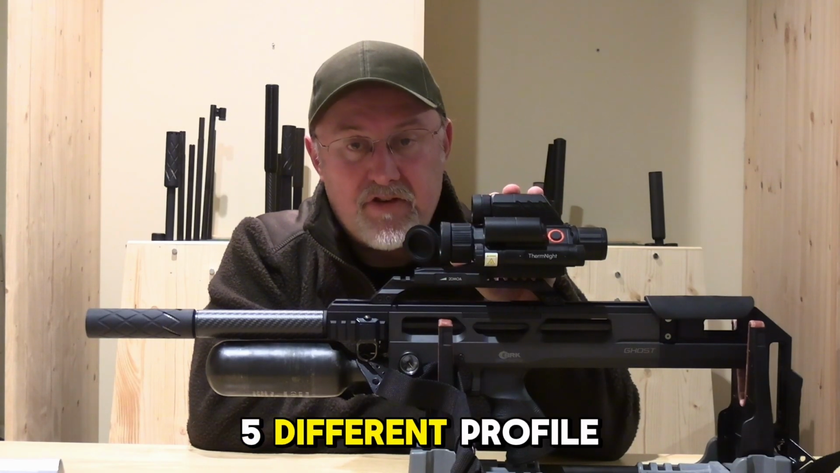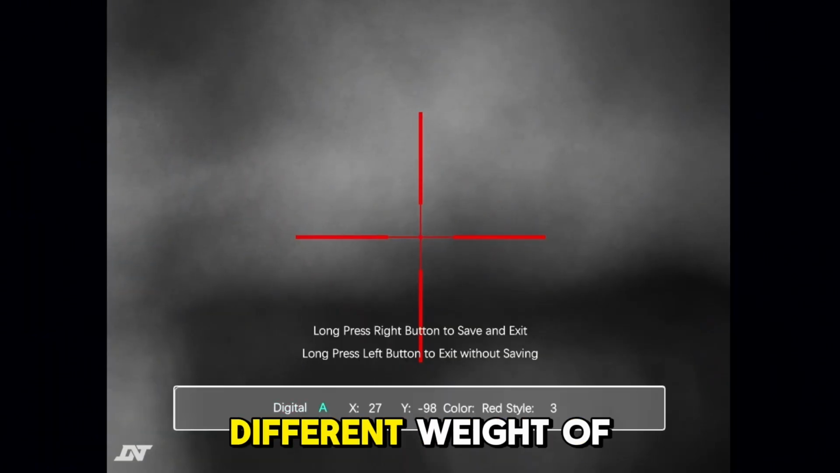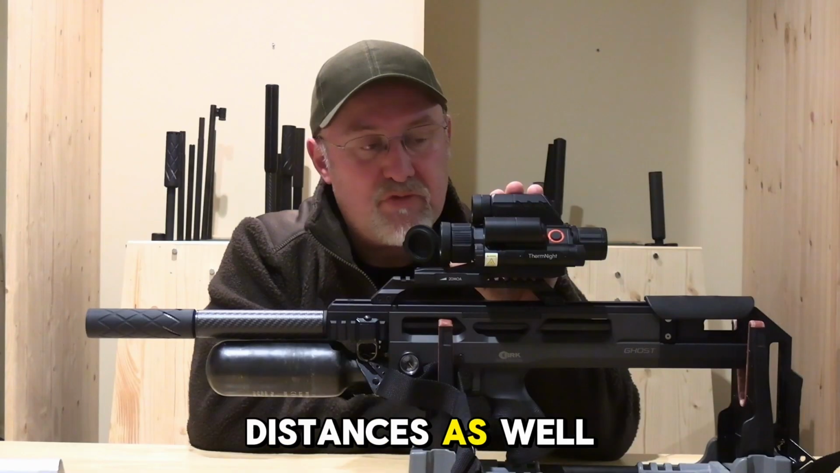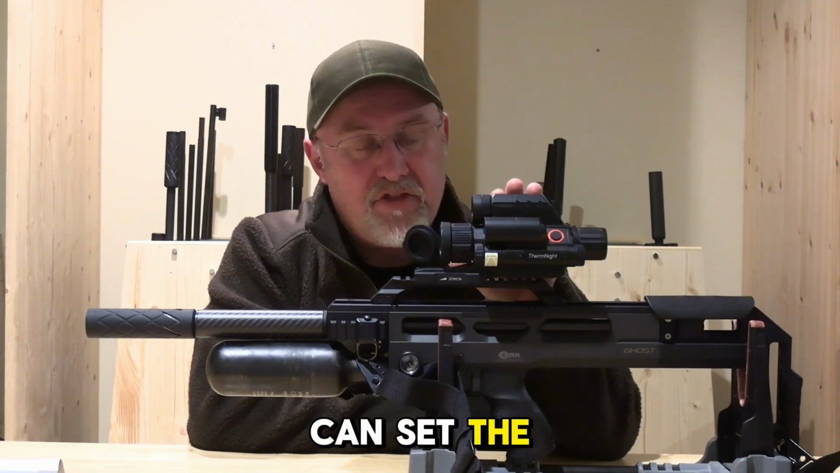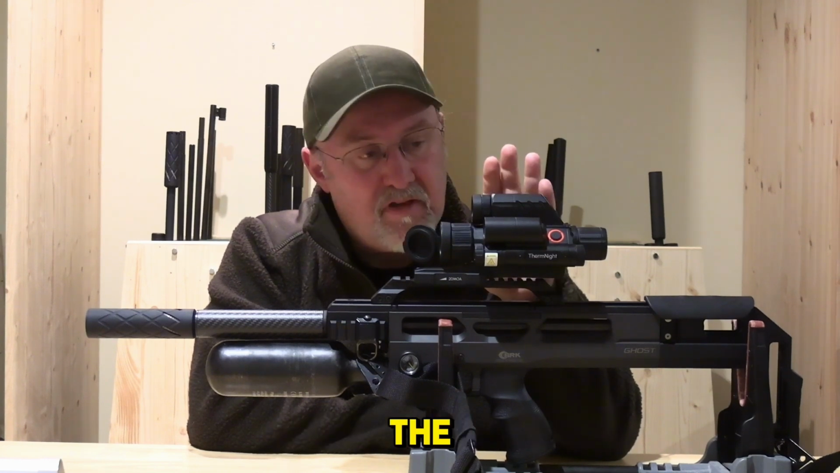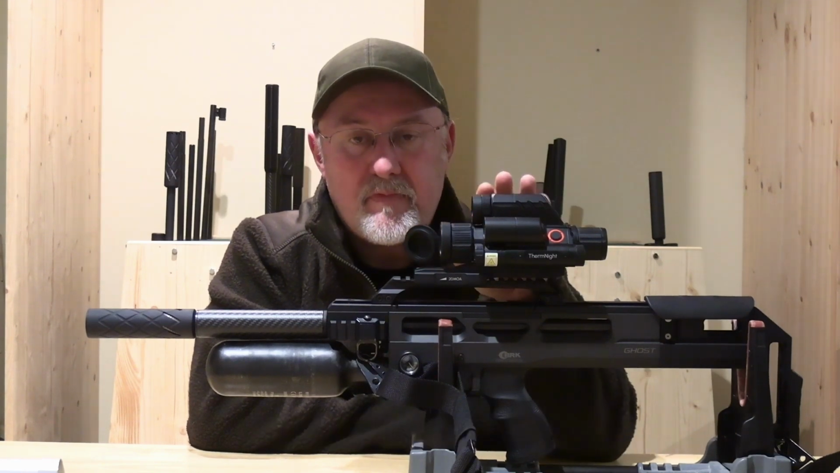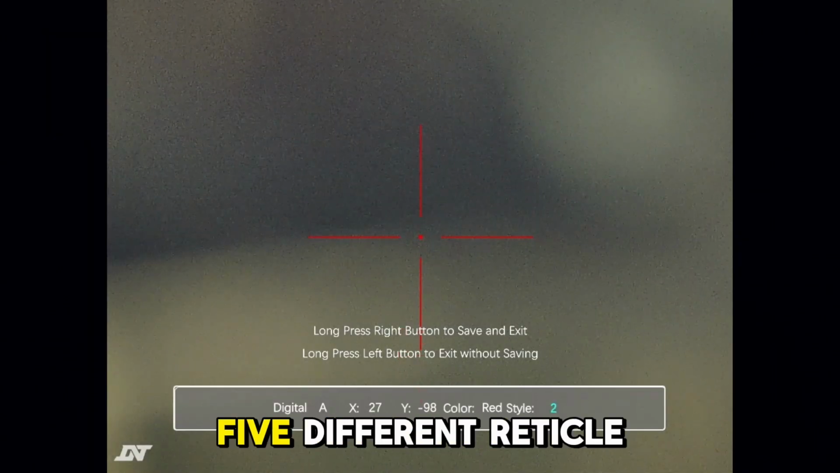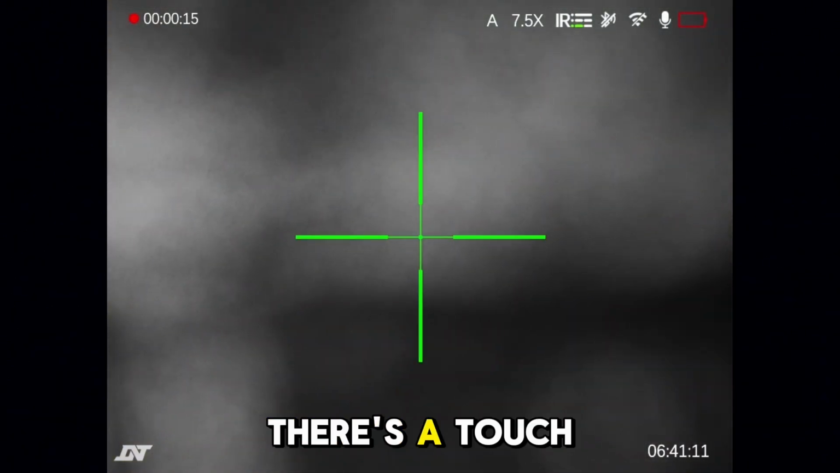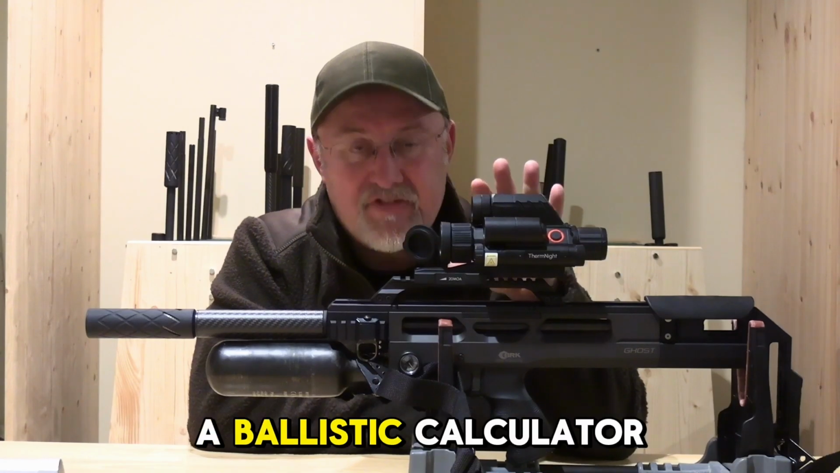You also get 5 different profile settings, so you can set for different pellets, different weights of pellets, different ballistic characteristics, different zero distances as well. And also you can set the ThermNight up for use on different rifles just by saving the setup on a different rifle to one of the profiles and then swapping the scope over. You also get a choice of 5 different reticle designs and 5 different colors.